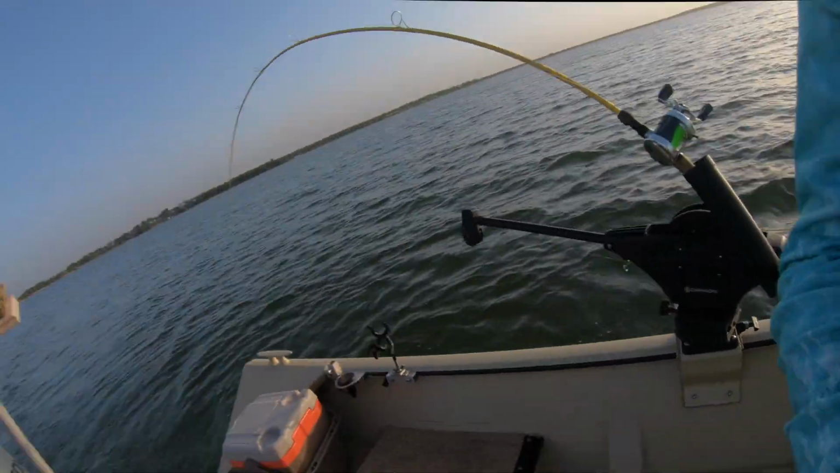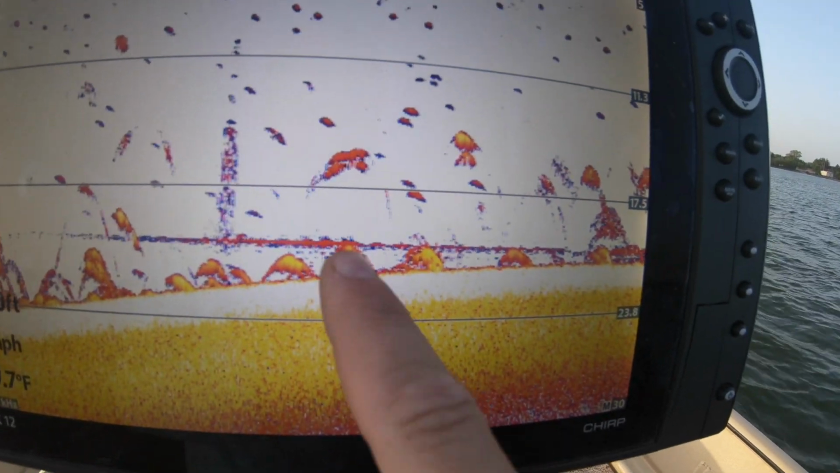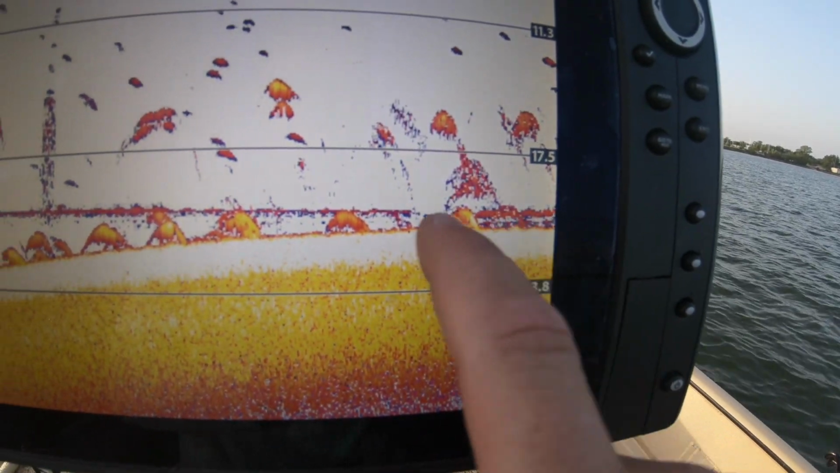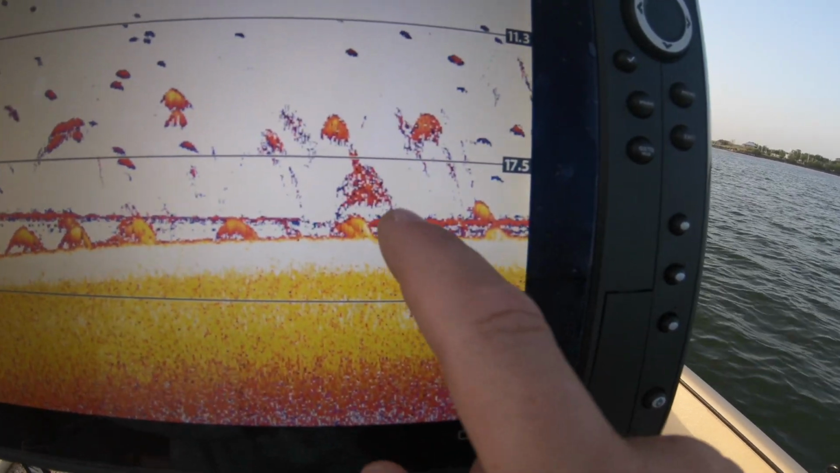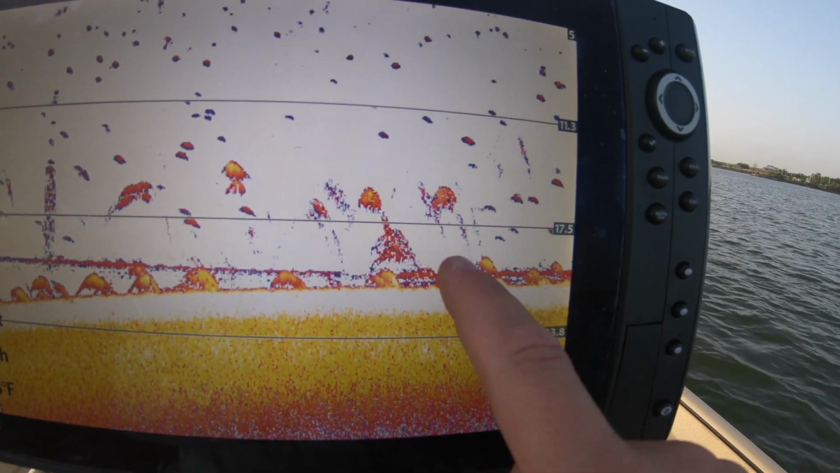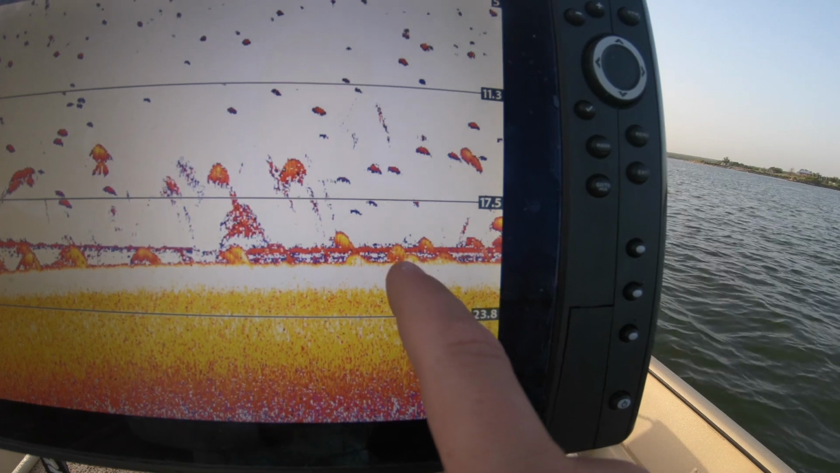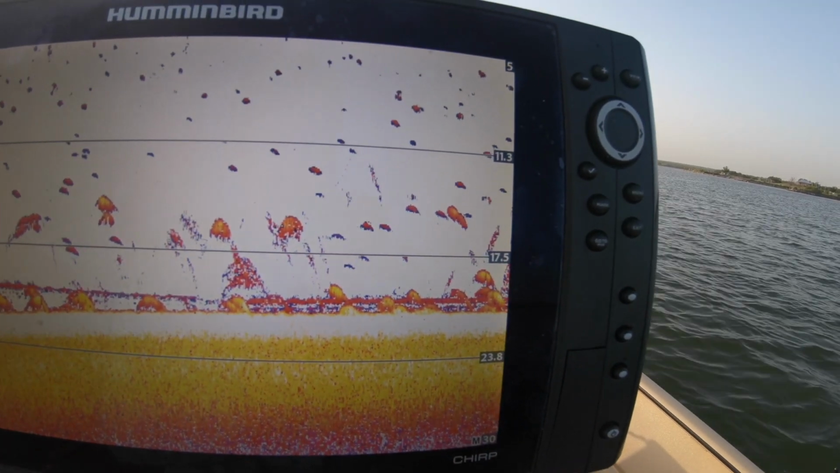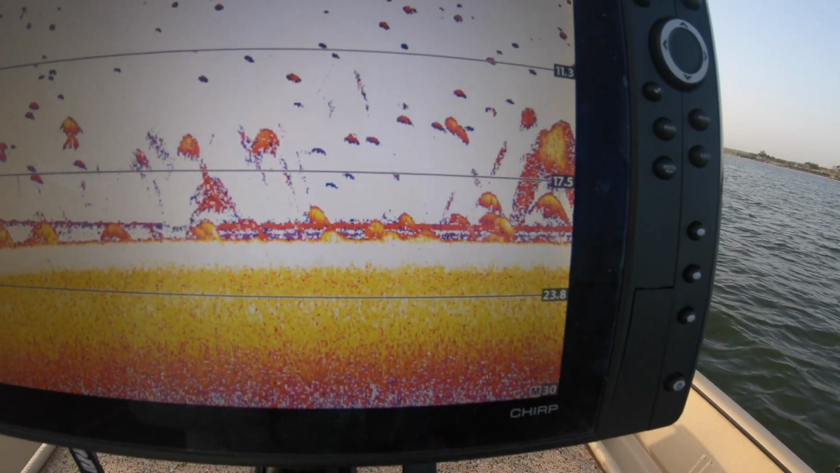So I swiveled it. And now you'll notice the return's a lot more solid. I just want it kind of hugging the bottom because I'm catching hybrids on the bottom, and a lot of times they don't want to pop up and chase the bait like a white bass will. A white bass, you can get it 3-4 feet above their head. A lot of times with these hybrids, you've got to almost scrape the bottom of the lake or be within a foot of the bottom or so to have better luck.